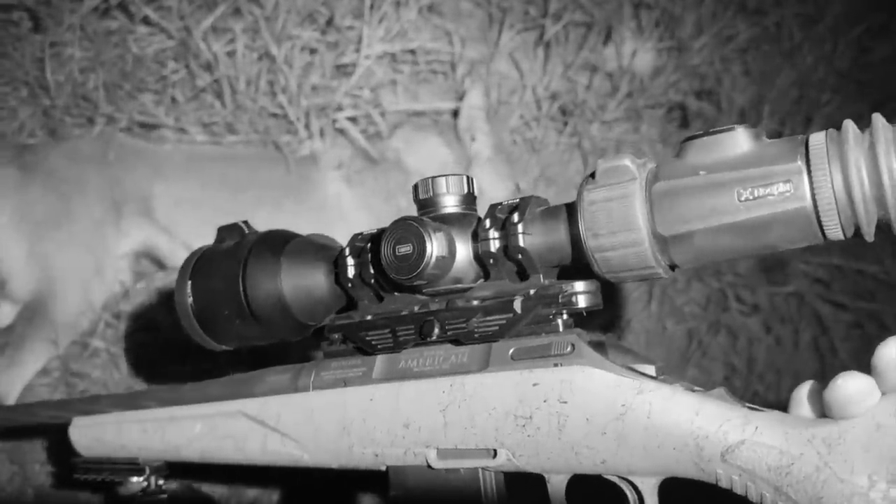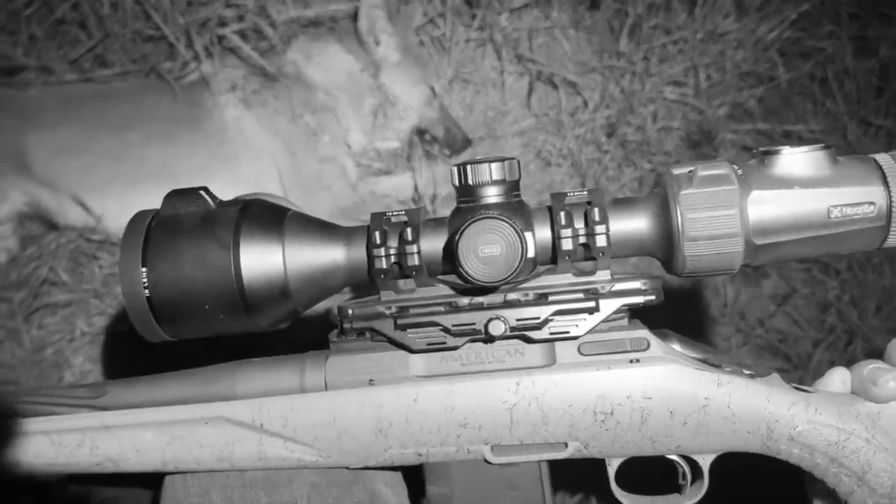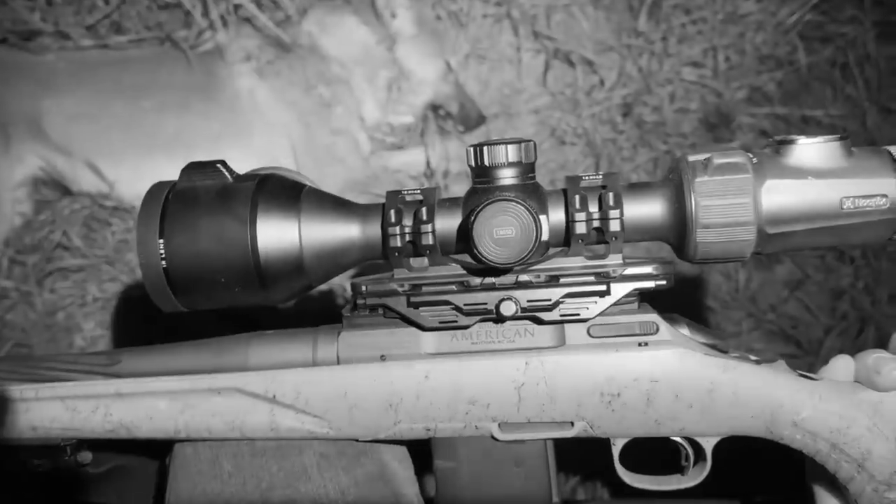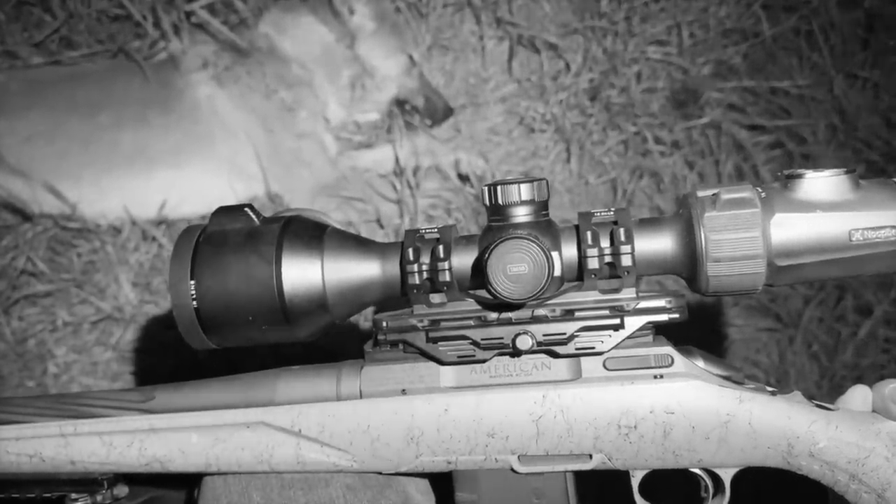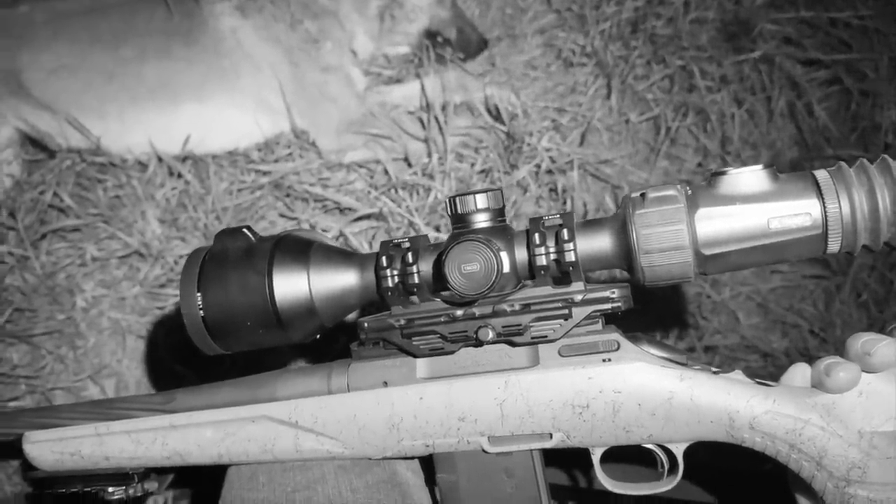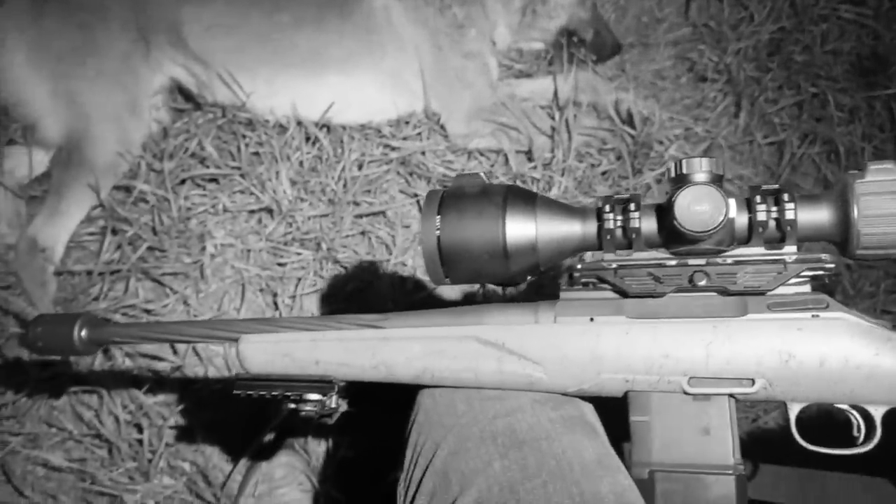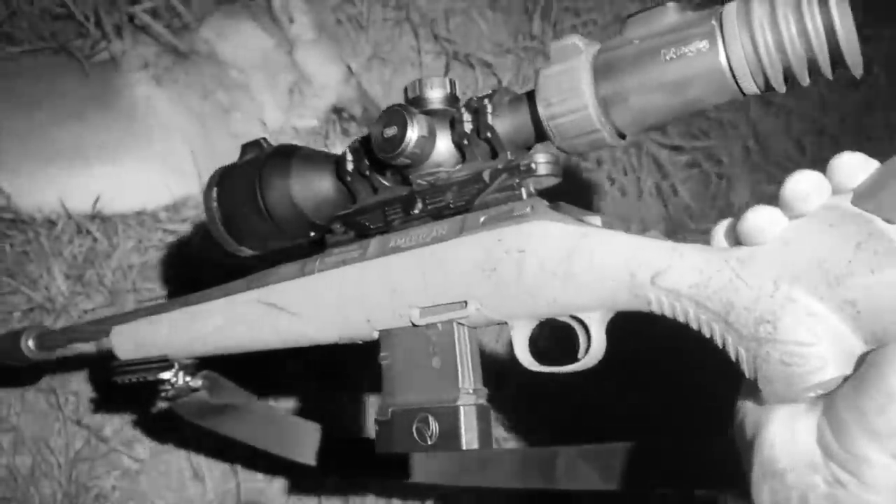This is the Nocpix Ace H50R. And these Magnetech scope rings are just amazing. If you want a good set of scope rings, you just pull off and put another scope on and hold your zero. They're the way to go. Anyway, it's the Gen 2 Ruger Ranch.